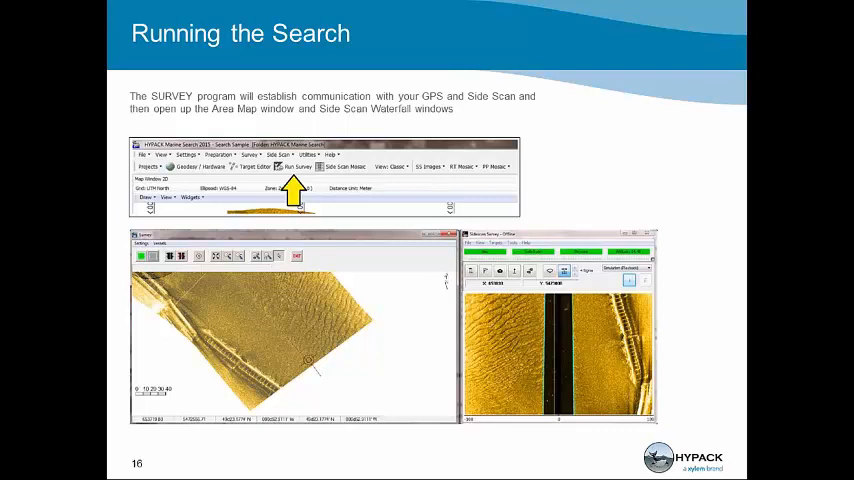On the left, you'll see the survey window. In that survey window is an ecdist marker that shows the position and direction the boat is traveling. On the right-hand side of the ecdist marker, you see some caissons that are on the bottom. On the left-hand side of it, as it's traveling down the screen, you can see the sand waves.